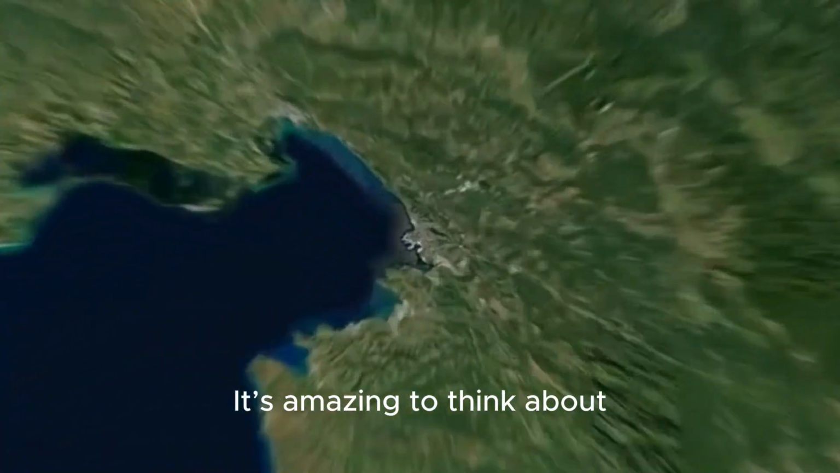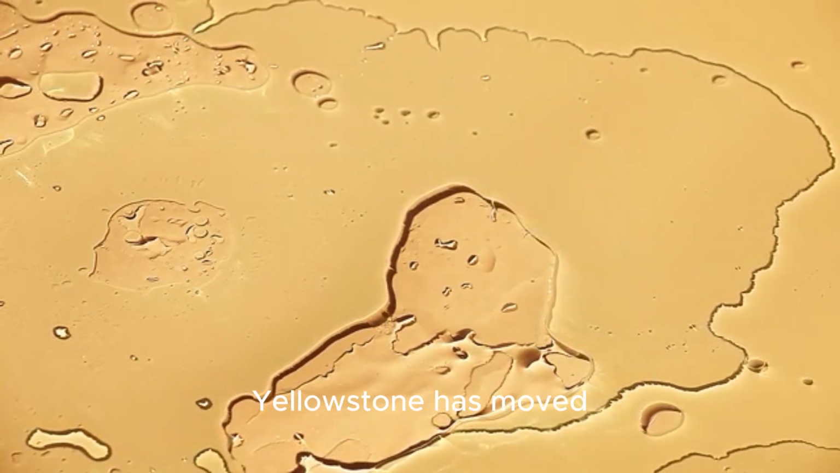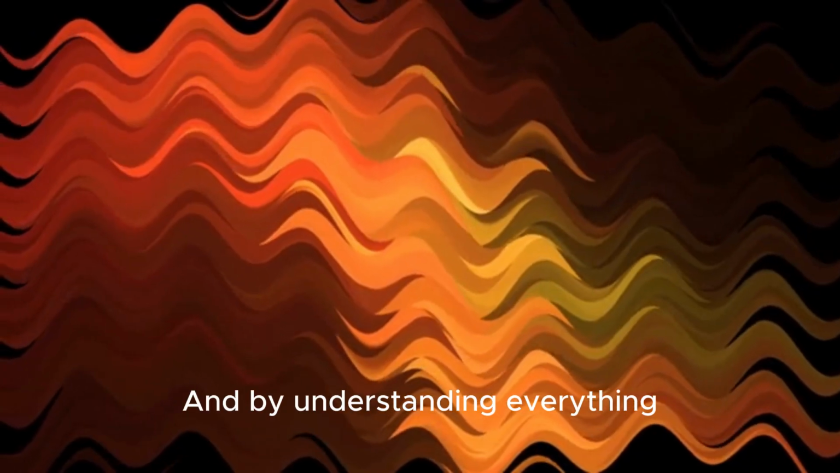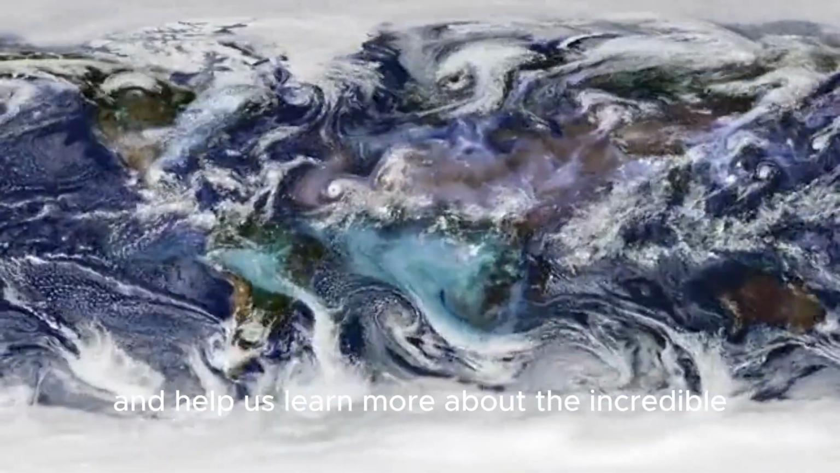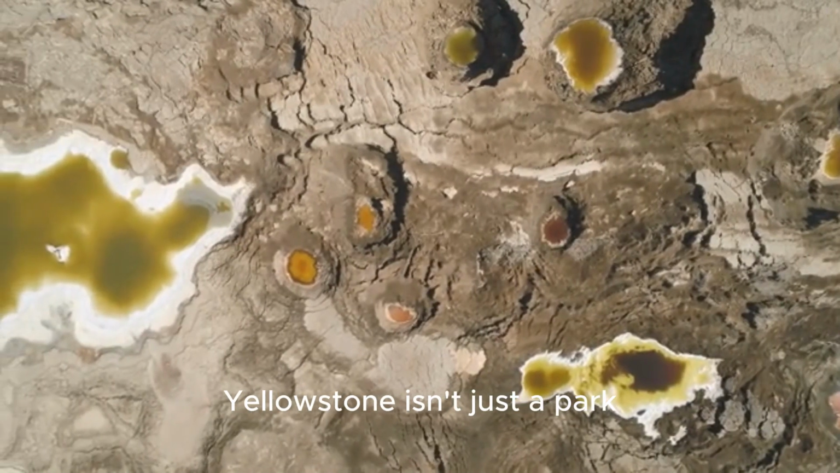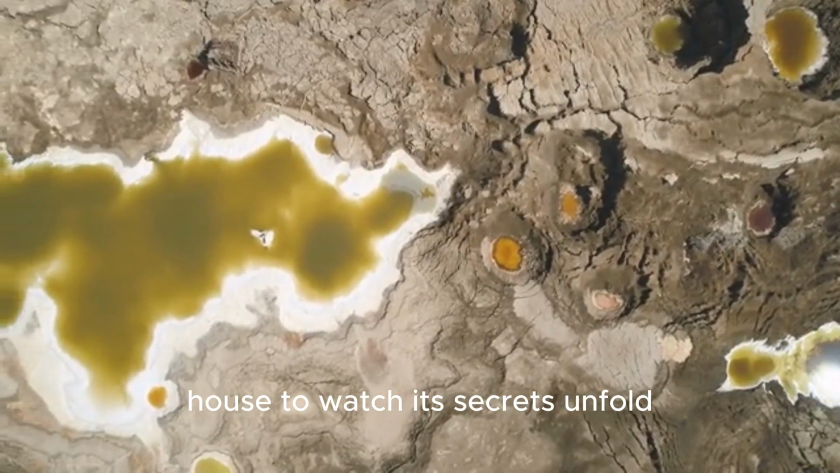It's amazing to think about, isn't it? A satellite orbiting hundreds of miles above our heads can tell us that the ground beneath our feet in Yellowstone has moved by just a few millimeters. And by understanding everything, from weird red lines caused by weather to the gentle breathing of the caldera, scientists can keep us safe and help us learn more about the incredible forces that shape our planet. Yellowstone isn't just a park, it's a living, breathing laboratory, and satellites give us the best seats in the house to watch its secrets unfold.